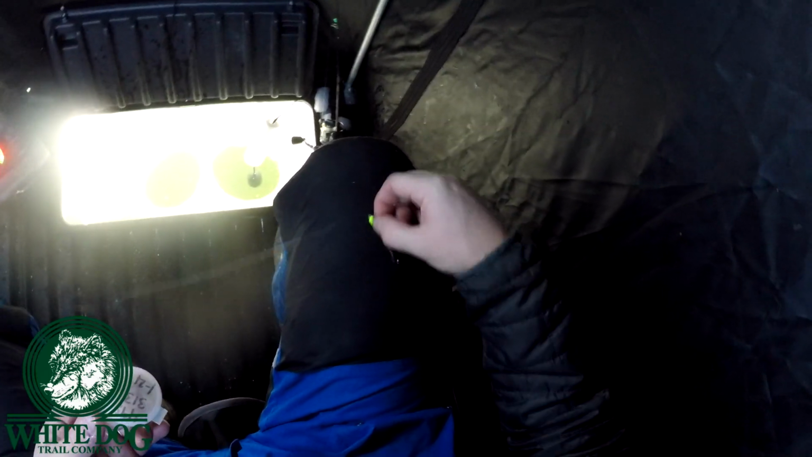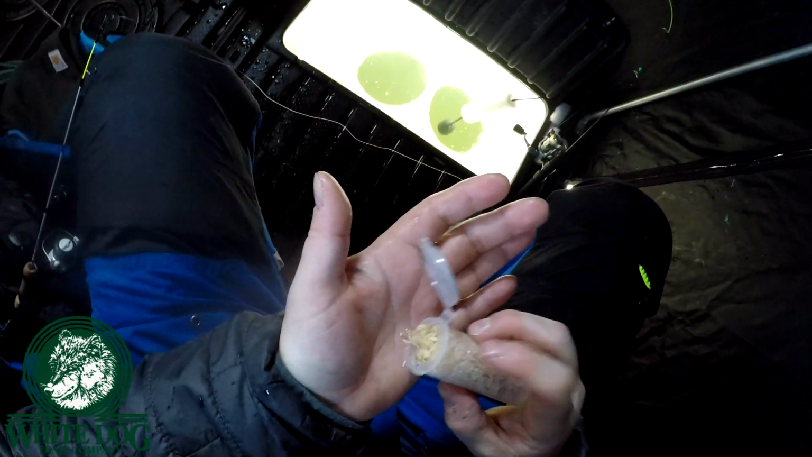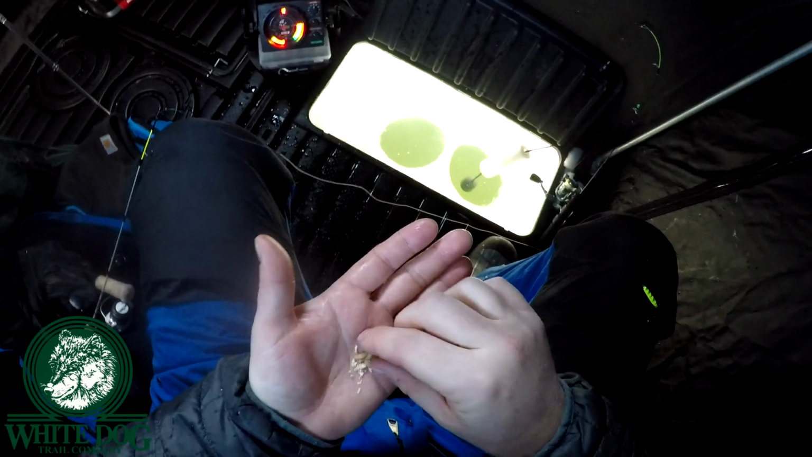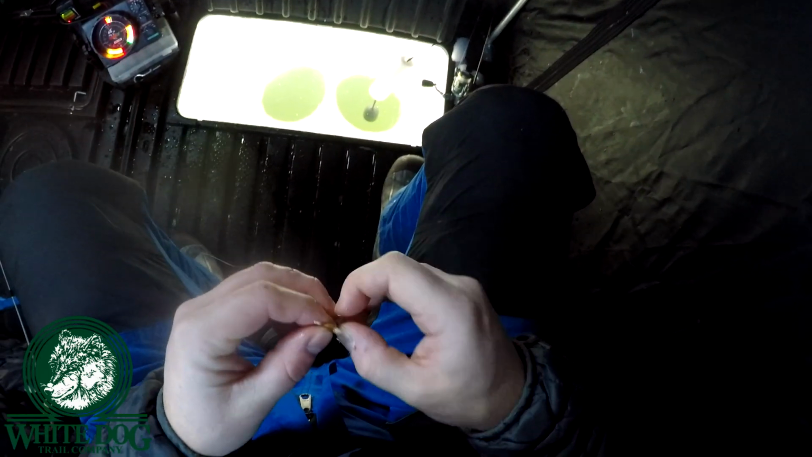Definitely a much slower bite than I expected, but at least we're getting bit. I mean, I say it's slow. I've still caught a good number of fish. It's just I have to weed through a bunch of little ones.